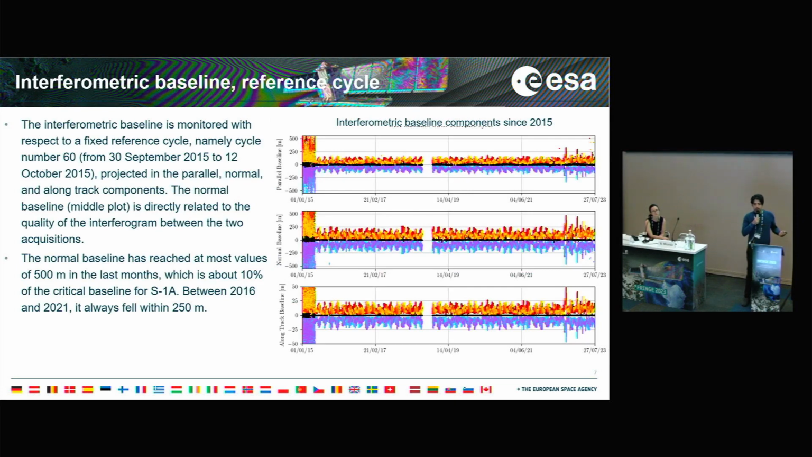This is the monitoring with respect to the reference cycle from 2015. You can see that at the beginning of 2015, the situation was not quite stable. But after that, the baseline, specifically the normal baseline, which is the most important one, was always under values of 250 meters, whereas the critical baseline is at around 5 kilometers.